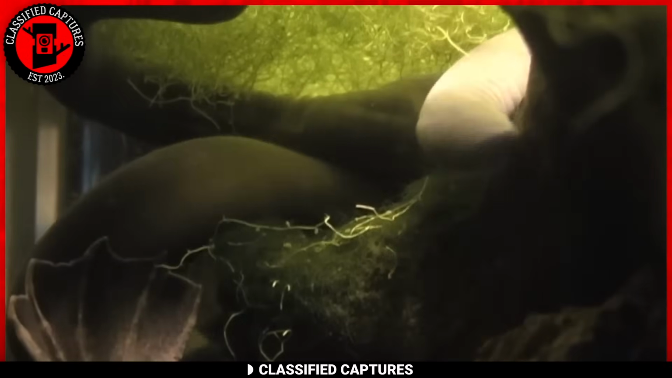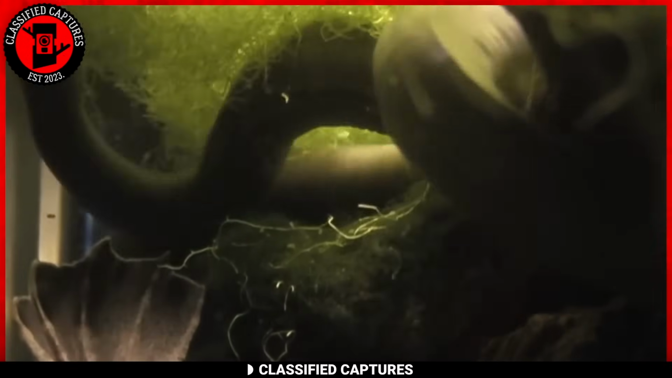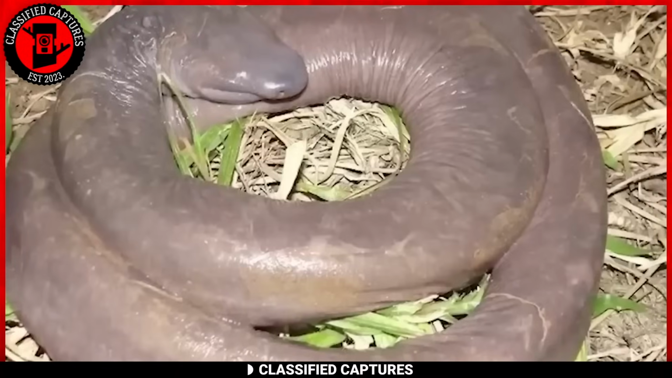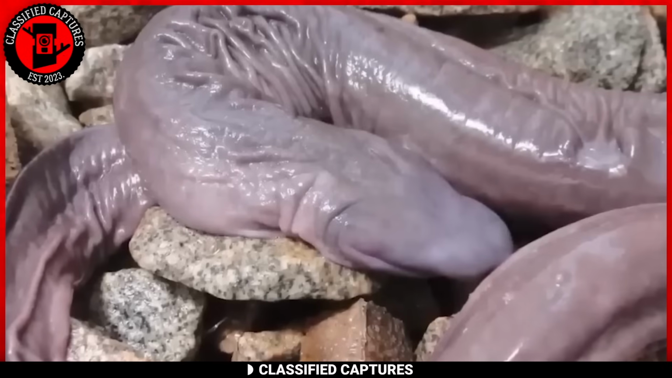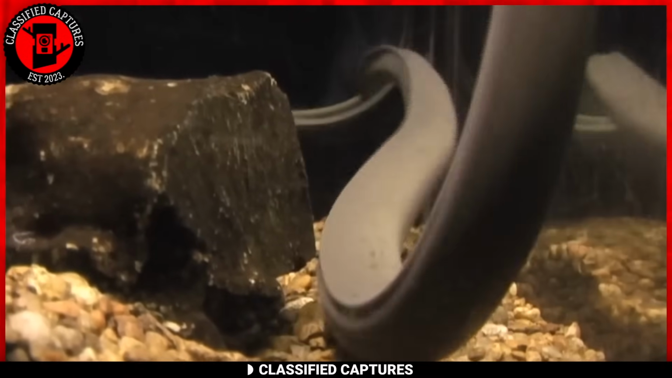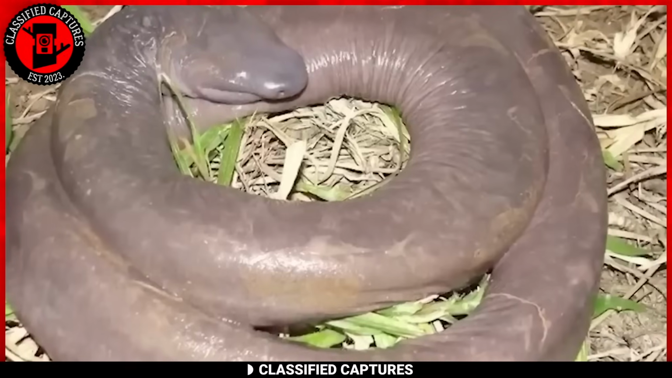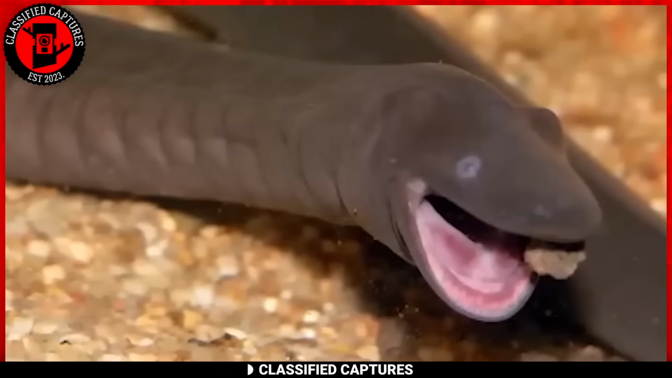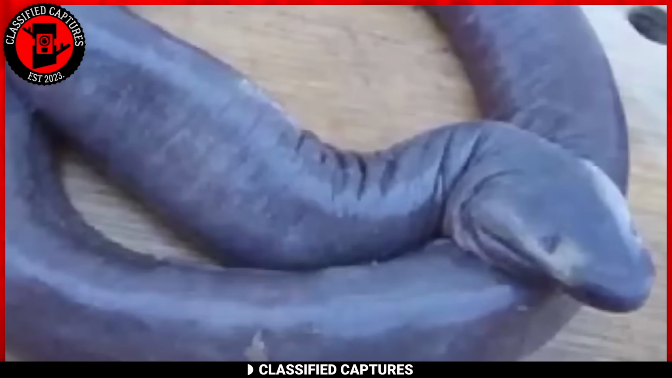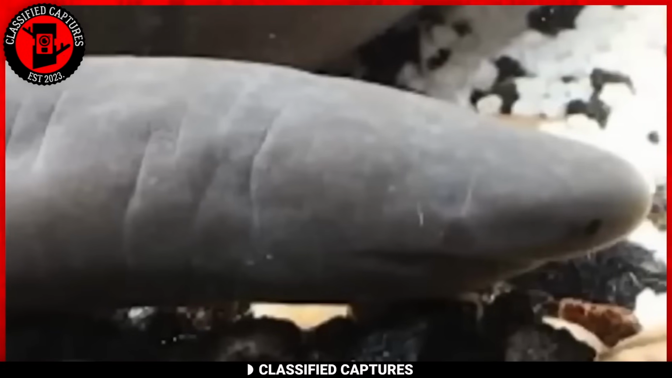Now, what sets the Atretochoana eiselti apart is its striking cylindrical body shape, bearing a remarkable resemblance to a certain part of the male anatomy. Nature's sense of humor, right? Imagine strolling through the rainforest and encountering this unique fellow. This peculiar creature reminds us that the natural world is full of surprises and oddities. It's a testament to the diversity of life on our planet, where even a penis snake can find its niche and give us a good chuckle along the way.